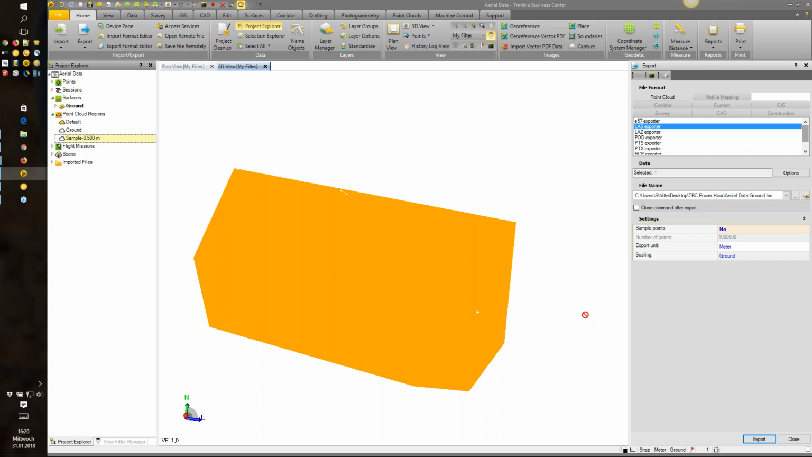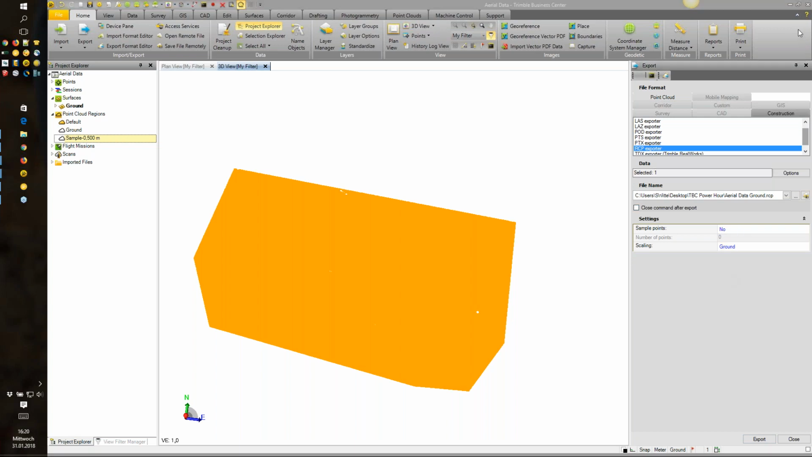Okay. Also, here, while you're in the export, you see that RCP exporter option. That is to ReCap, the point cloud software product from Autodesk. That export is unique in the sense that you have to have ReCap installed locally on the machine running TBC, as well as a valid subscription or demo license for ReCap for that export to work. Yep, thanks, Joe.